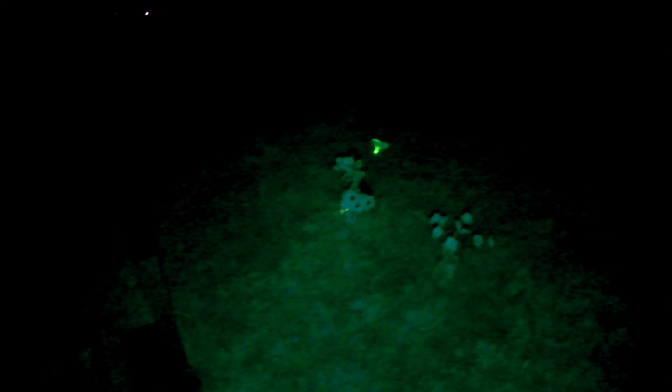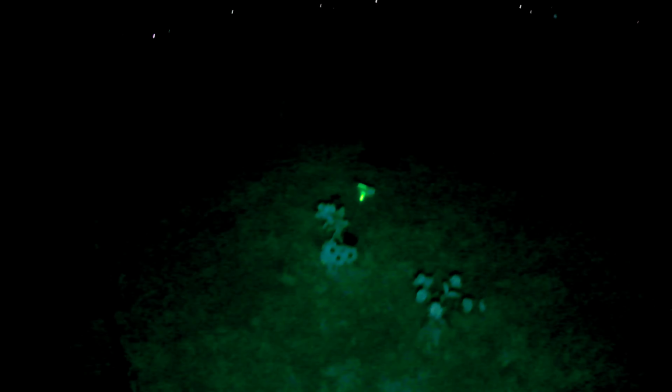That was the colour changing light I could see. Let's turn that down a bit. Yeah, it was green. Here it is, it's colour changing, all different colours. It's very nice.